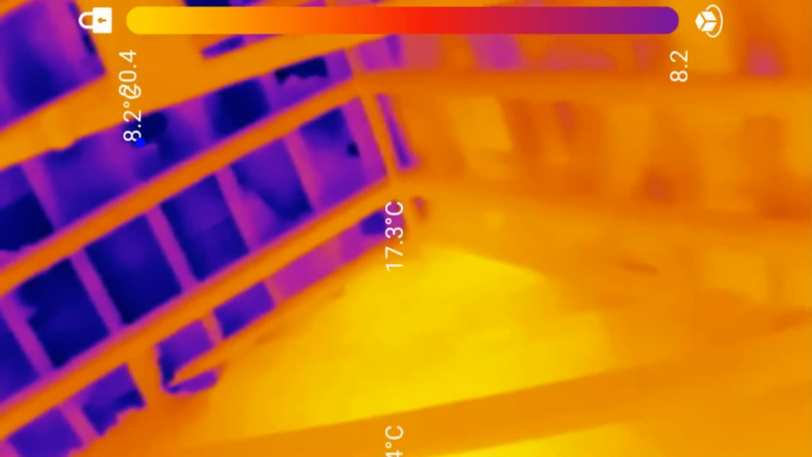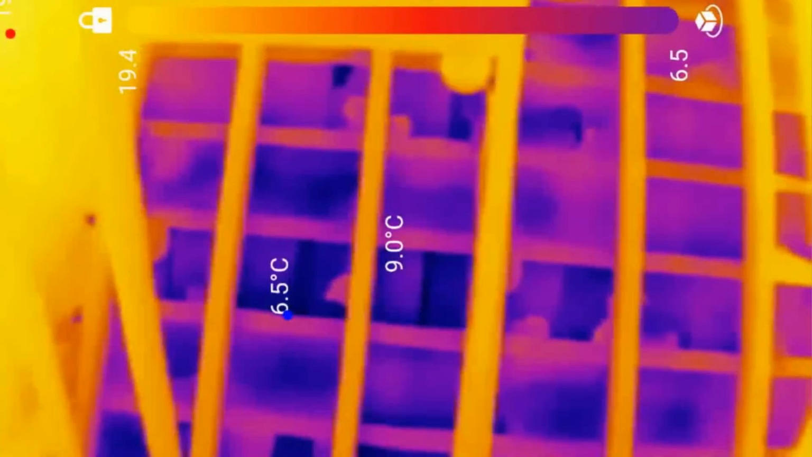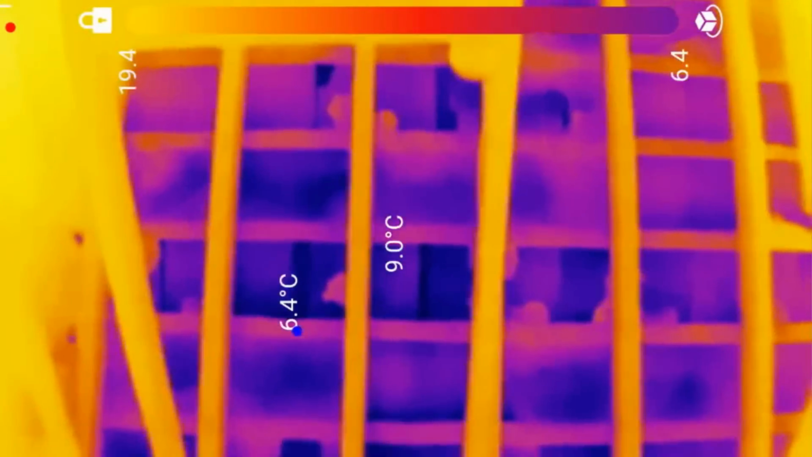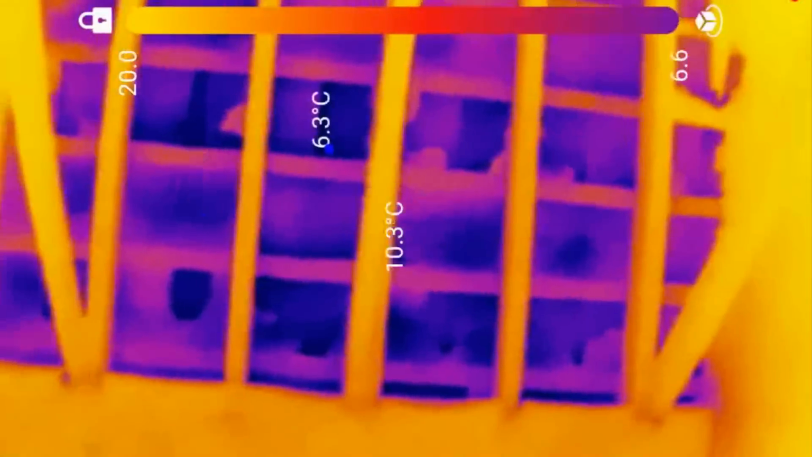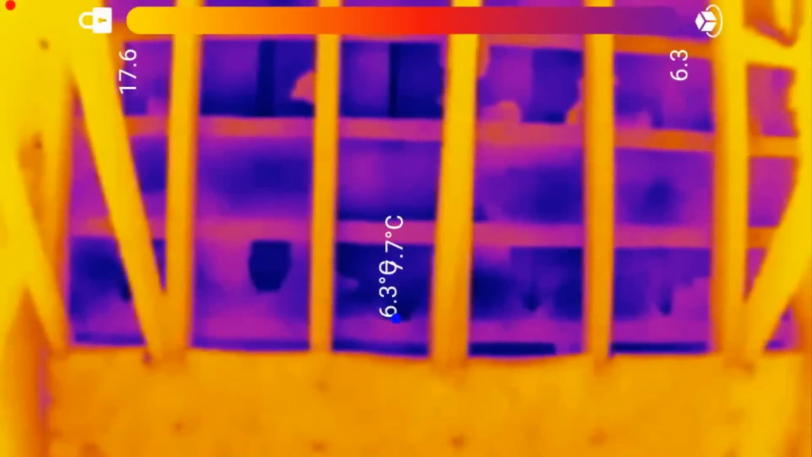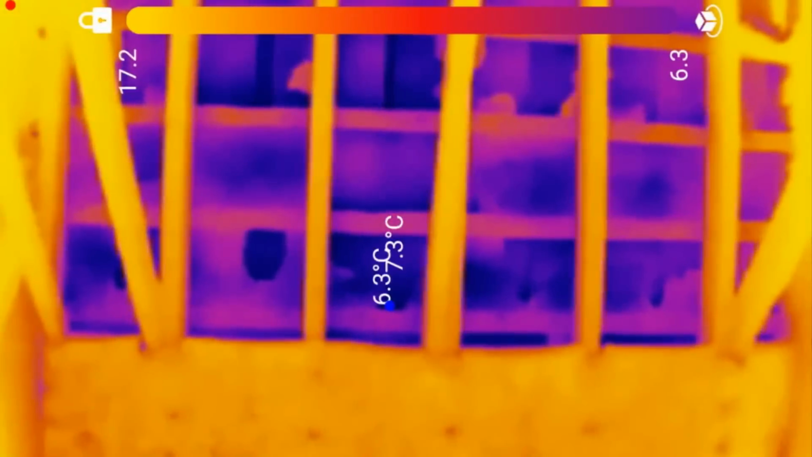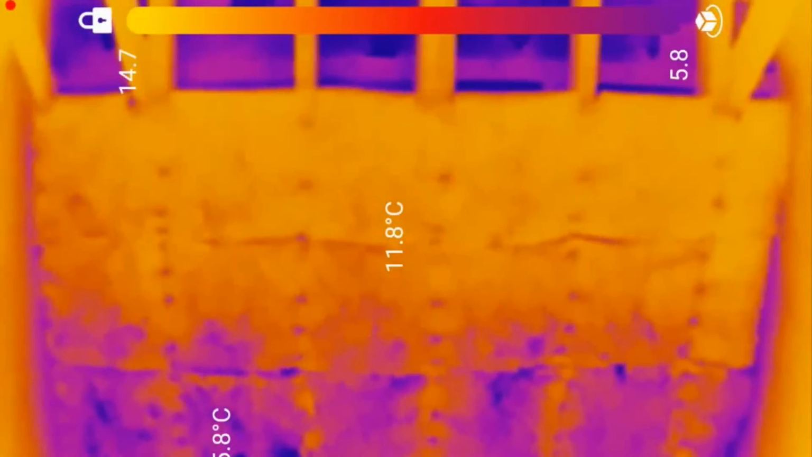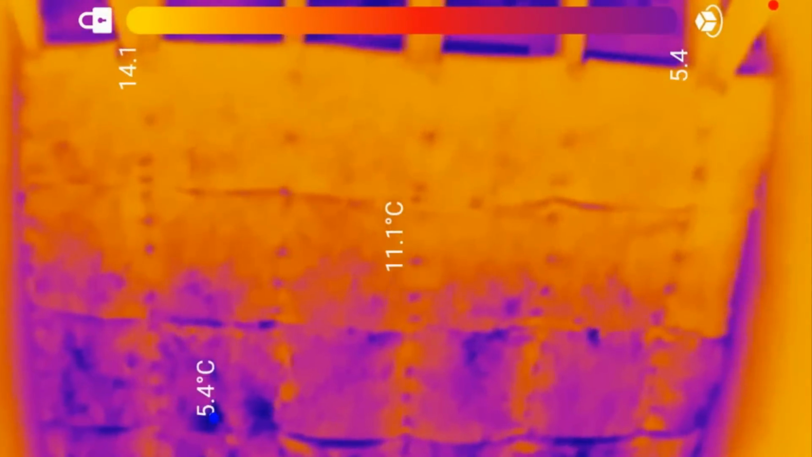But yeah, as I was saying, it couldn't have come at a better time because we still have, as you can see, how cold those slates are. We still have the landing to finish. If you go slightly down so you can see where the insulation is. So what we got there, we got 7.6.3 at its coldest point. And then on the insulation, the coldest point drops to 5.46. Yeah. So it definitely is worth insulating.